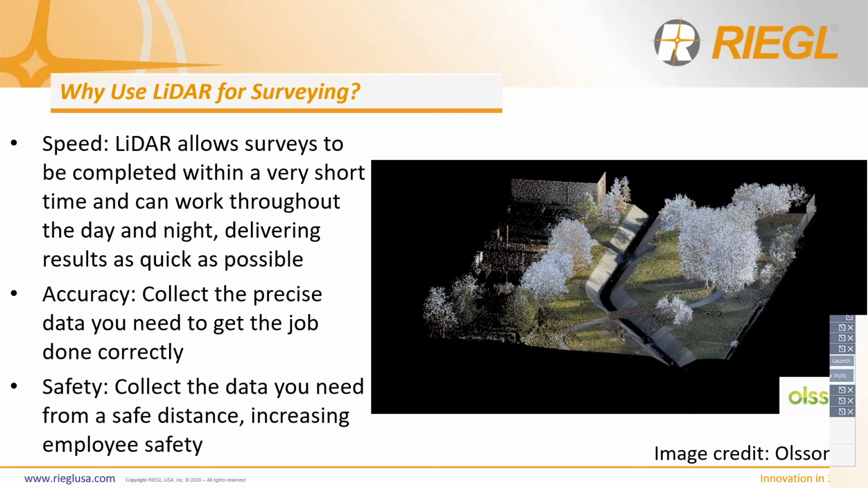So speed. You guys have a limited amount of time to get your measurements, and you guys are often working on a tight schedule due to budgetary restrictions, client needs, project needs, whatever. So using LiDAR actually allows for you to complete your surveys within a short amount of time, and you can work throughout the day and night, delivering results as quickly as possible. Time is money in the field. You guys know this. You've dealt with this. You know that if you can get in and get out and get what you need, it's going to result in a better bottom line for you.